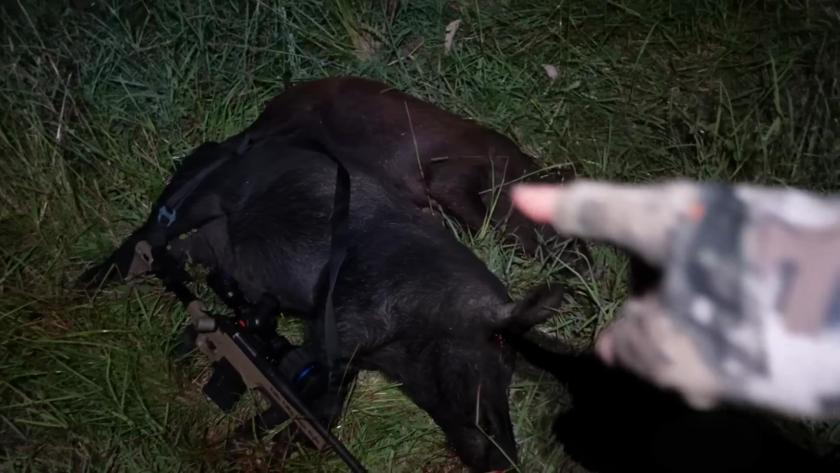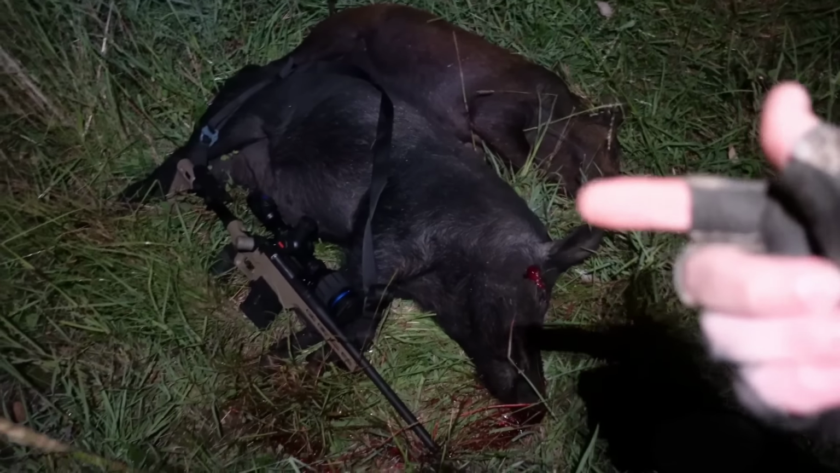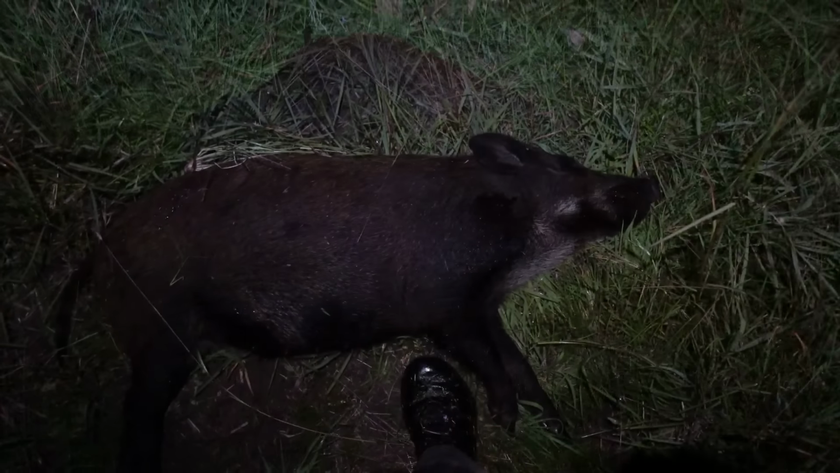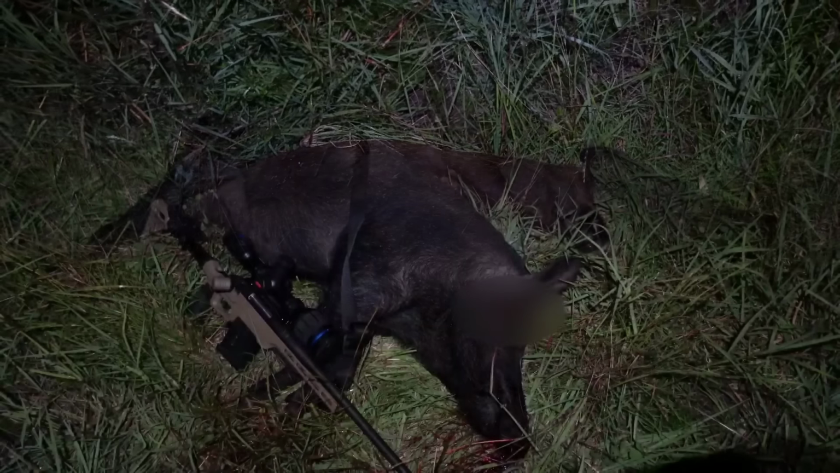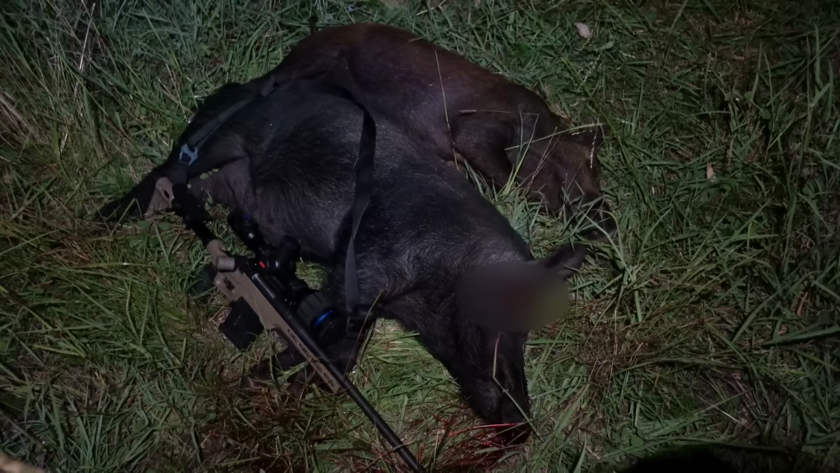This pig back here, I think that was pig number 3. Pig number 2 is over there. I'll chuck a clip of him in. This one here is pig number 2 out of that mob. Not a big pig, not a small pig. Just a pig. Pig number 4, which is over there, is an absolute mess.